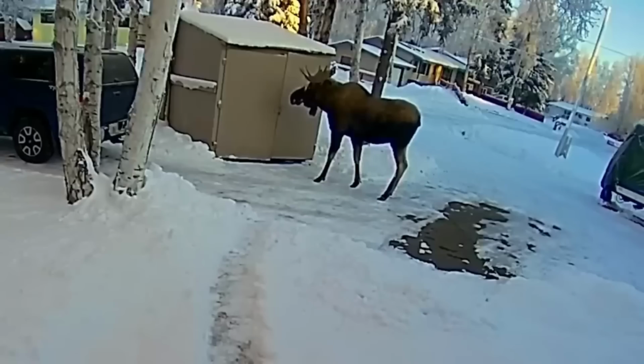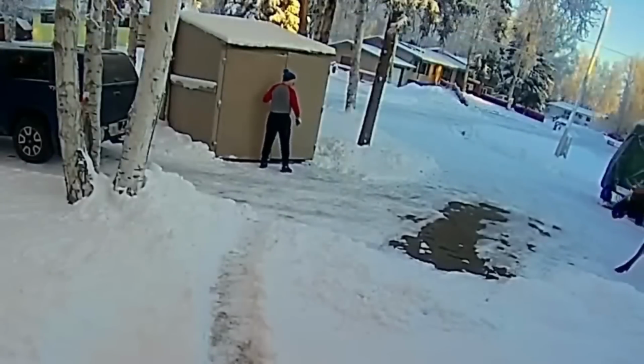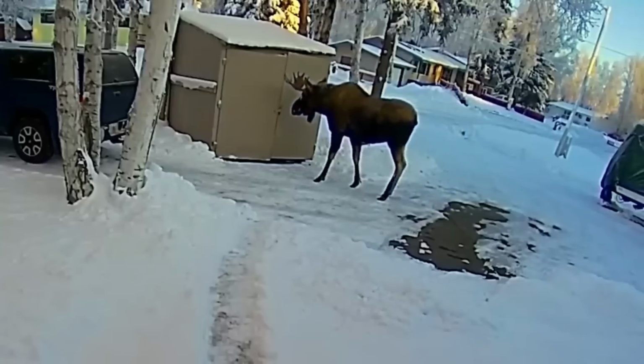The animal stood there for a moment before accepting its loss and going away from the place, all embarrassed. Even though many people think of these beings as harmless, moose can at times be quite dangerous, especially when they decide to give you a headbutt.